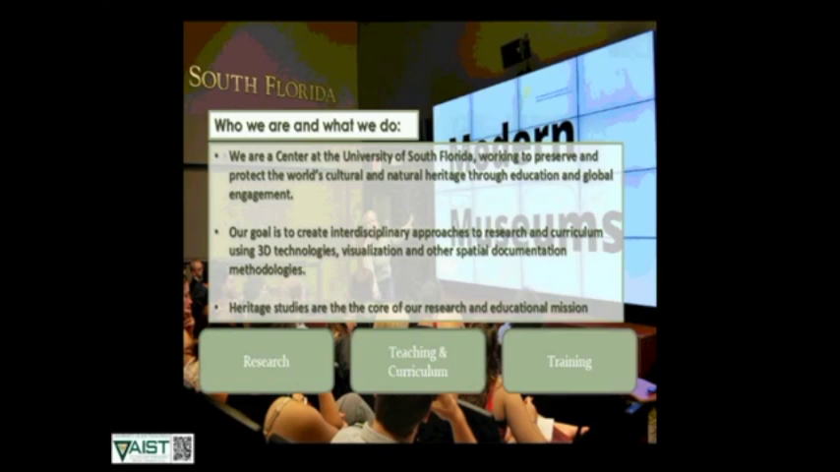There we go. So starting out with a little bit of who we are and what we do. We're a center at the University of South Florida that works to preserve and protect the world's cultural and natural heritage. We're in the School of Geosciences, and we have students from a diverse range of departments at the campus, mostly environmental science, geology, geography, and archaeology students.